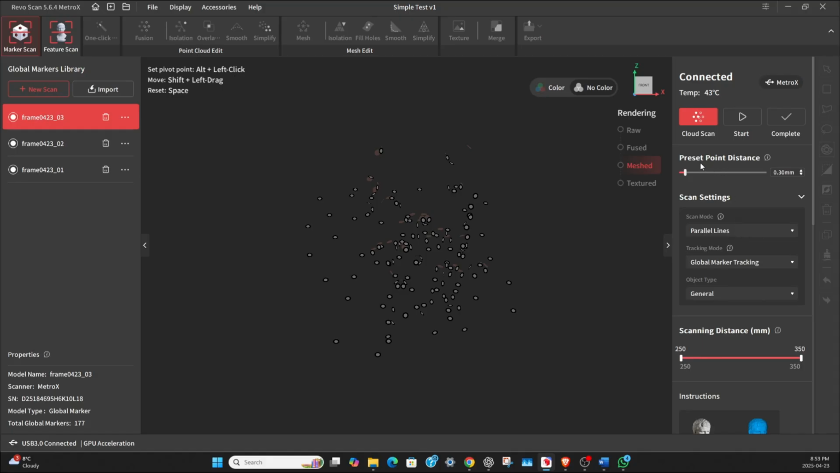And then the preset point distance, that is important if you want fine detail. If you want really, really good detail, you want to have this number as small as possible, in my experience. And so I change it all the way to the left. And now we must change from the cloud scan into the actual scanning mode.